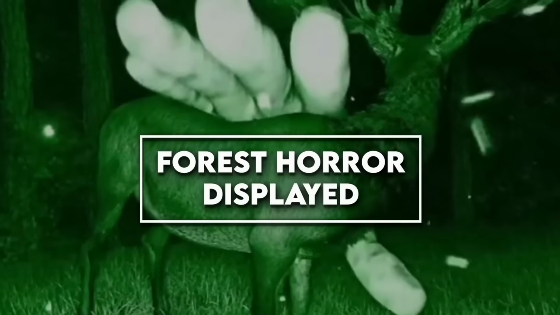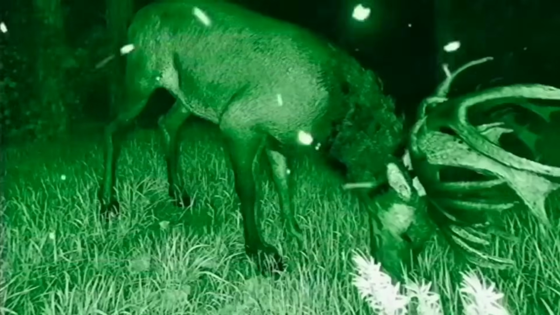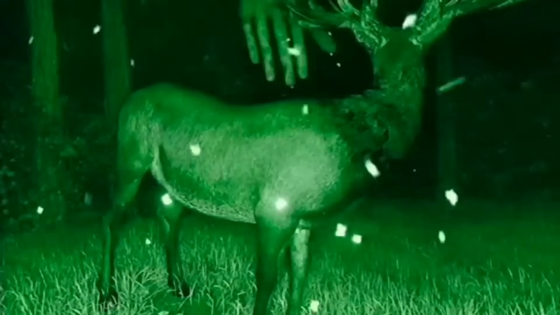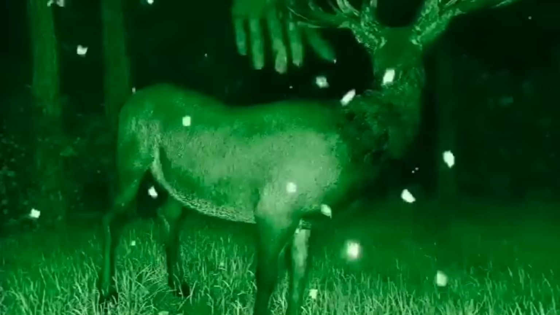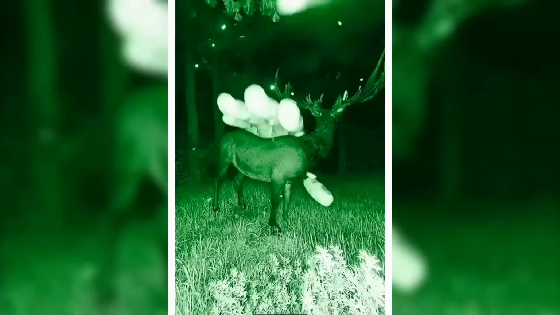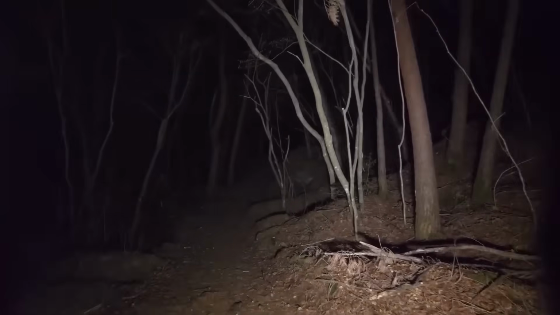Forest horror displayed. The footage pans out with a haunting soundtrack of the forest, hinting at the terror that awaits. As the camera zooms in, a deer is seen peacefully grazing on the forest floor. But suddenly, a mysterious hand emerges from the darkness and creeps towards the unsuspecting deer. The hand then engulfs the deer, seemingly swallowing it whole. My heart races with fear and excitement as I witness this surreal event. The forest at night is a place of inexplicable terror. What horrors lurk in the shadows waiting to pounce?